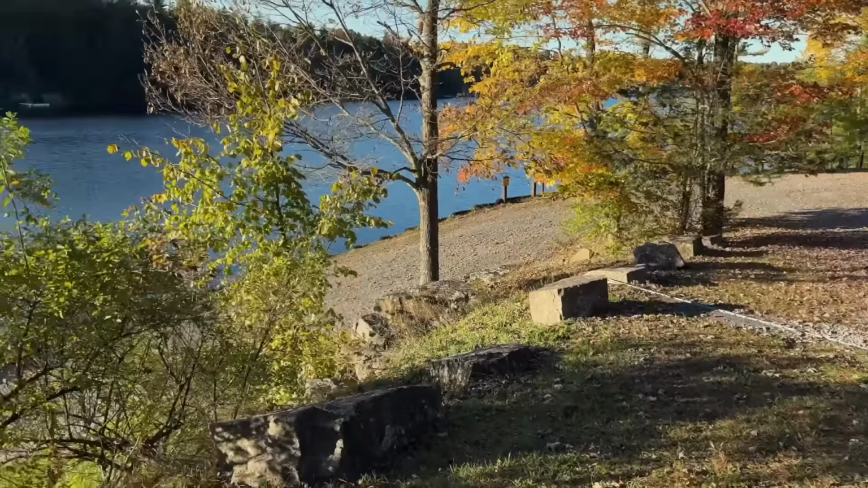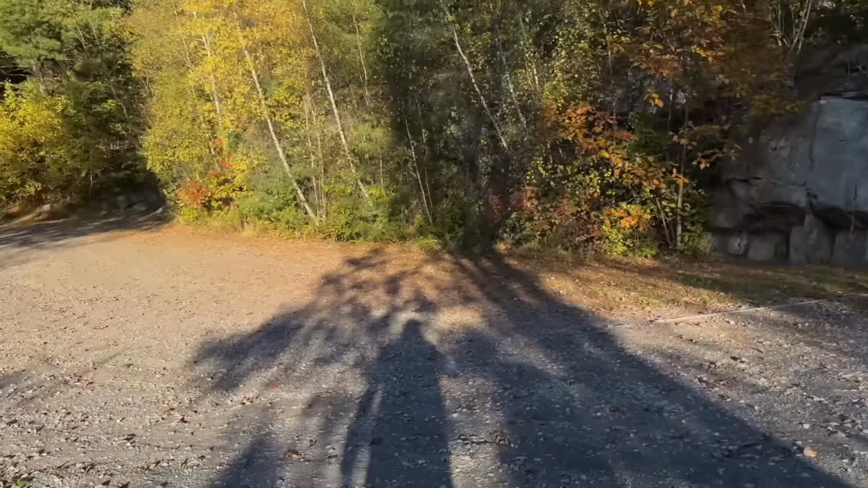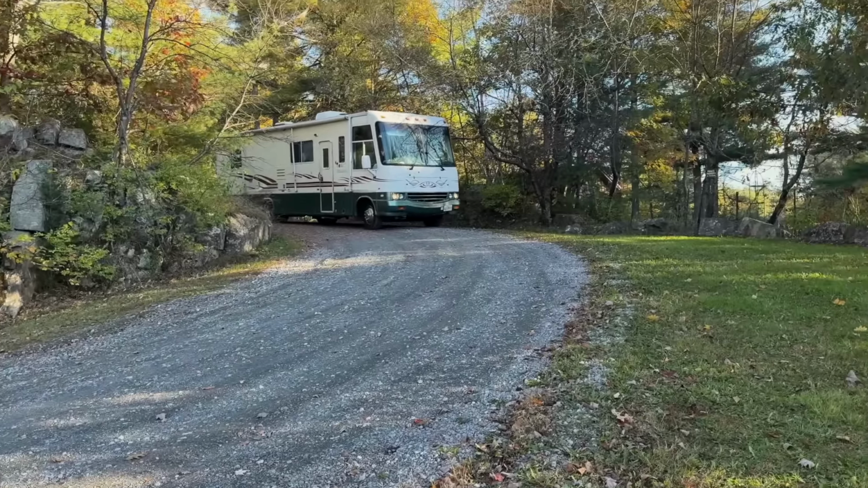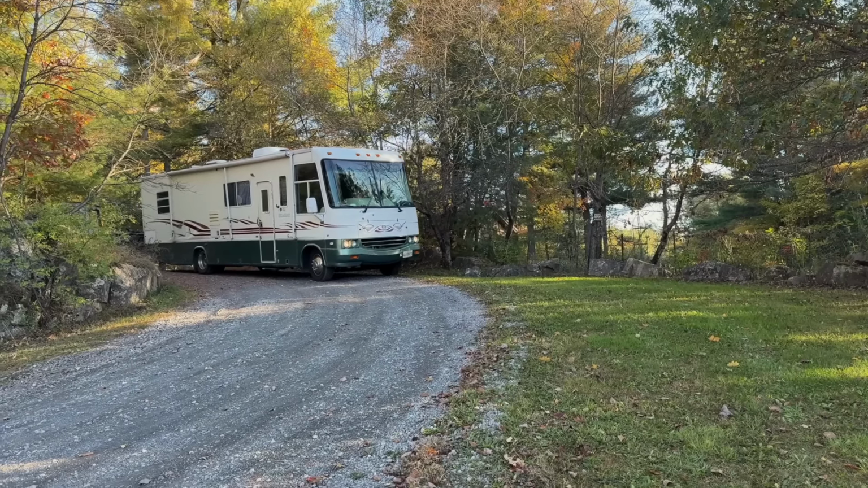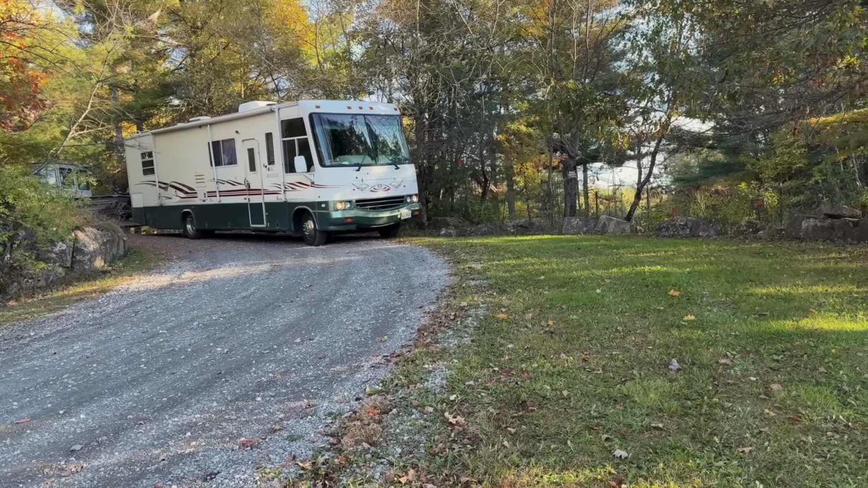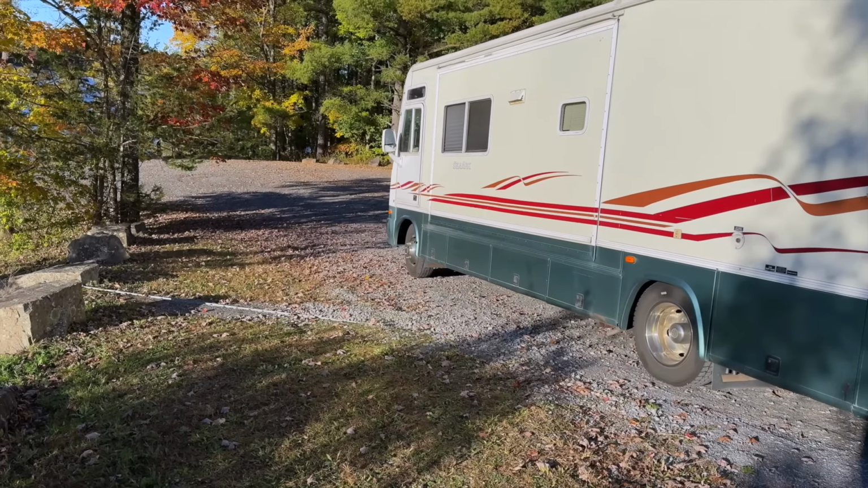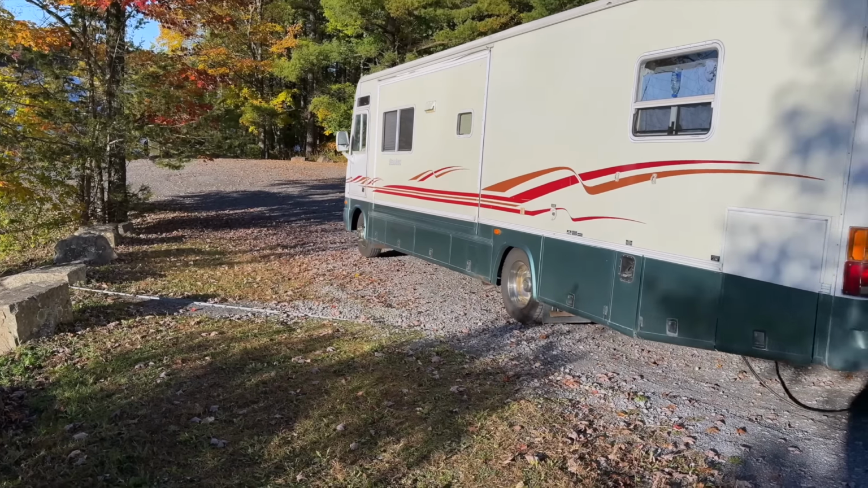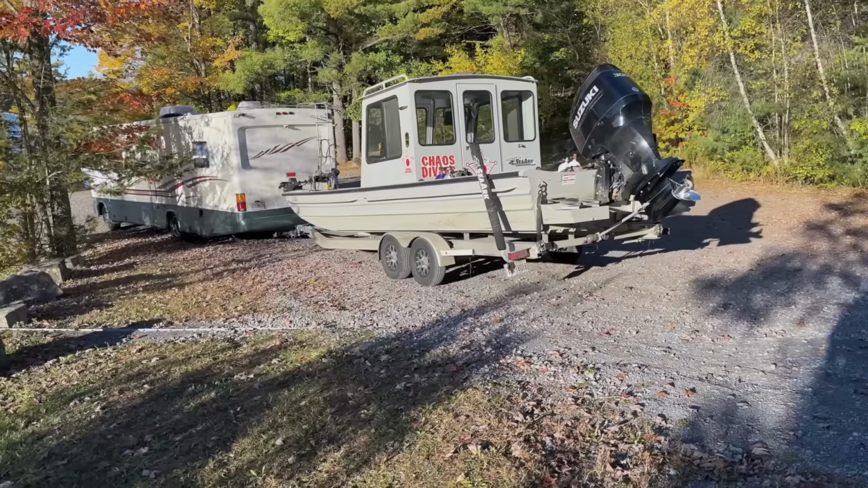All right, so it's a pretty beautiful place here. Lindsay's gonna bring the rig down. All right, she's gonna try to turn. She's gonna hug the left side and then try to turn in to see if we can get the boat straight enough. I don't know if it's gonna be possible or not.